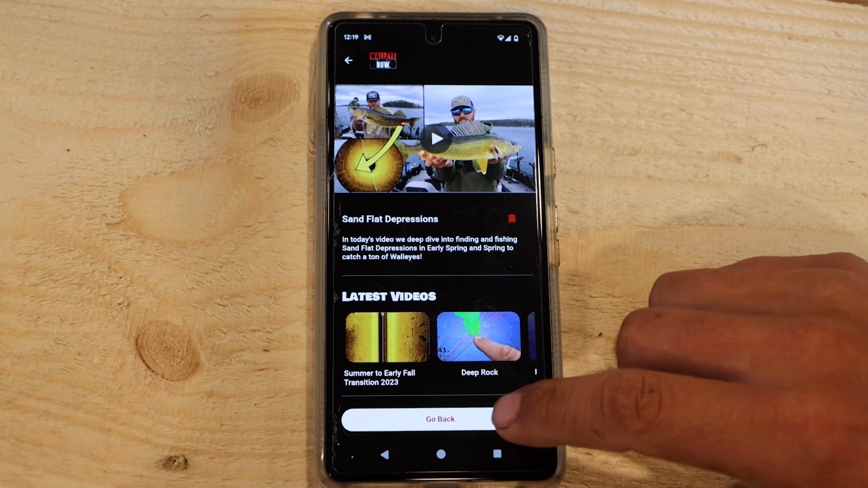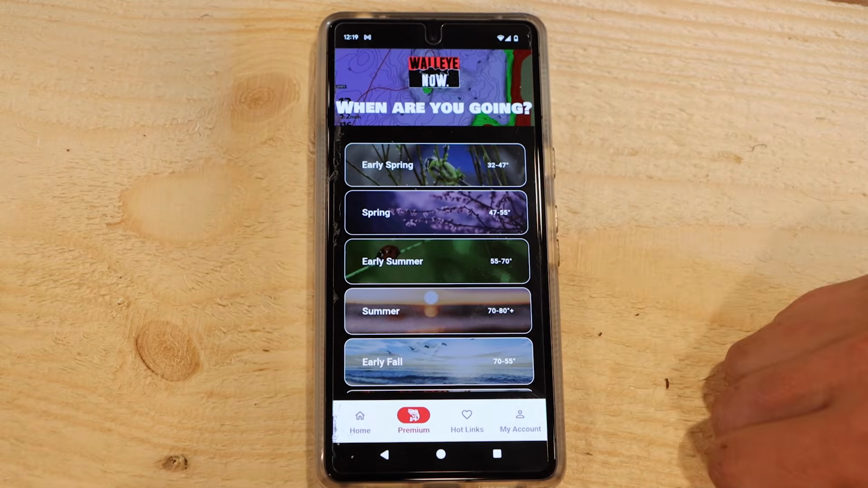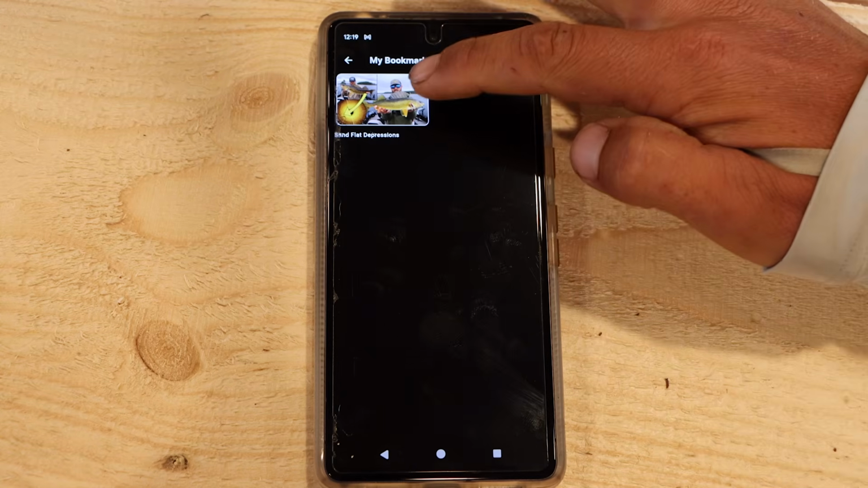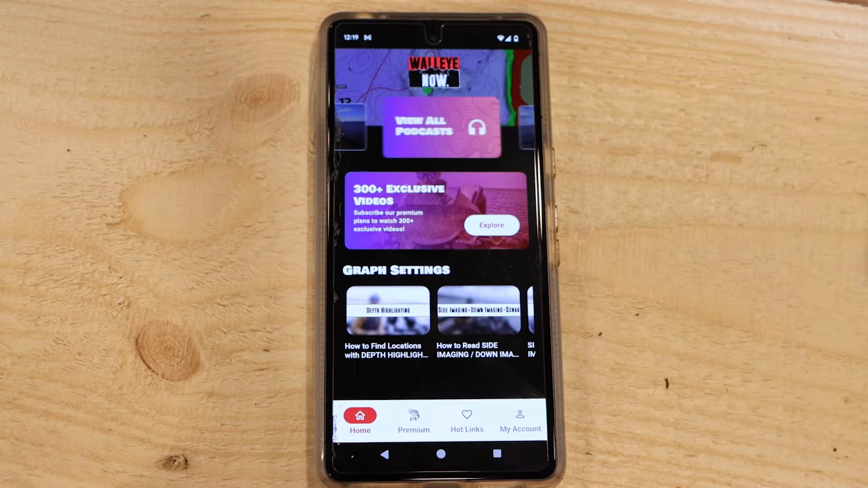In case you get on the lake and you want to pull this information back up and say, man, that video is super useful for what I want to do, now I simply go to my bookmarks, and I don't have to sort through all the videos again to get back to some of my favorite videos which I want to watch. Super cool feature right there.